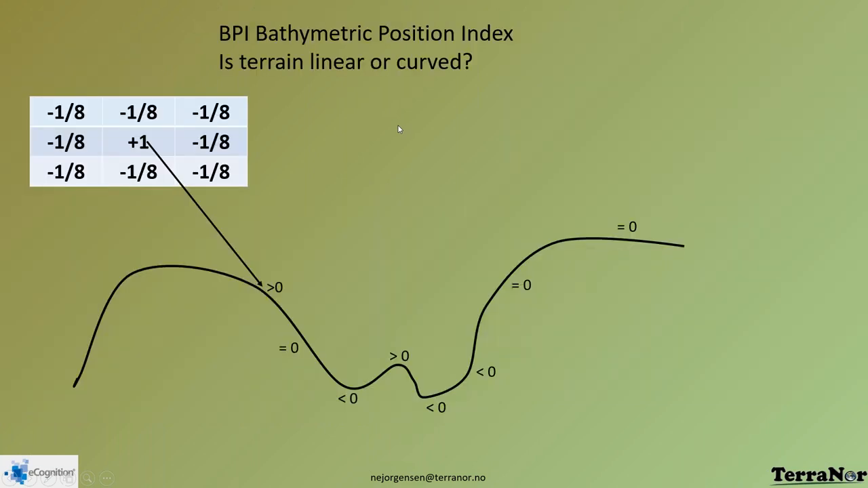A little bit about BPI. I think it's a very interesting feature to use. BPI doesn't say how flat the terrain is, but it's more like it's linear. If you look at this one saying equal to 0, and you look at the terrain coming up here, you see it's not flat, but it's linear.